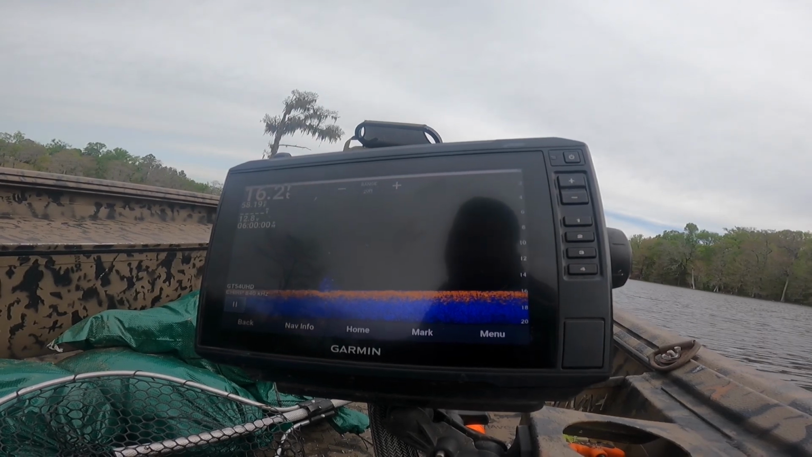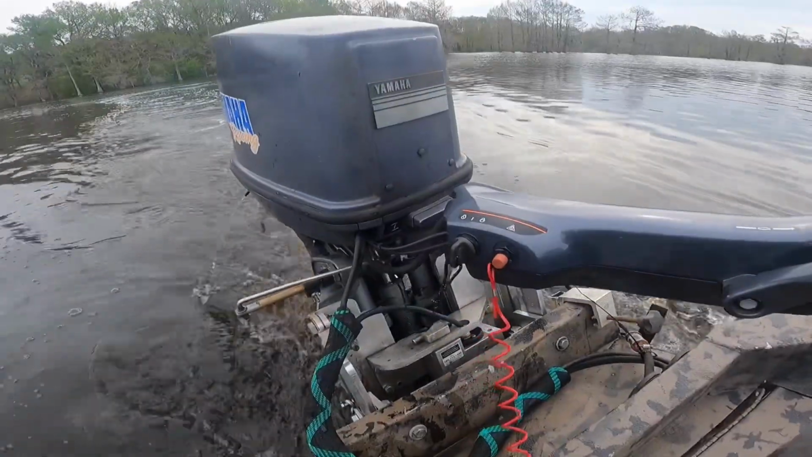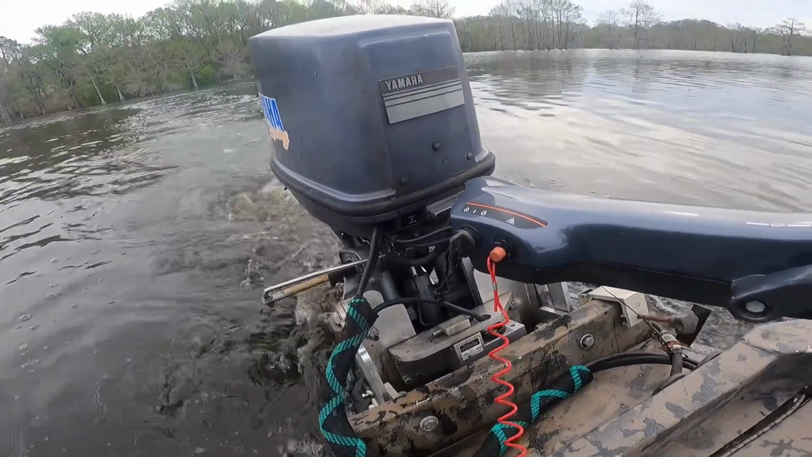Real thin. I dropped that last year. Just one piece of brush. Got that old gas station gassed up.